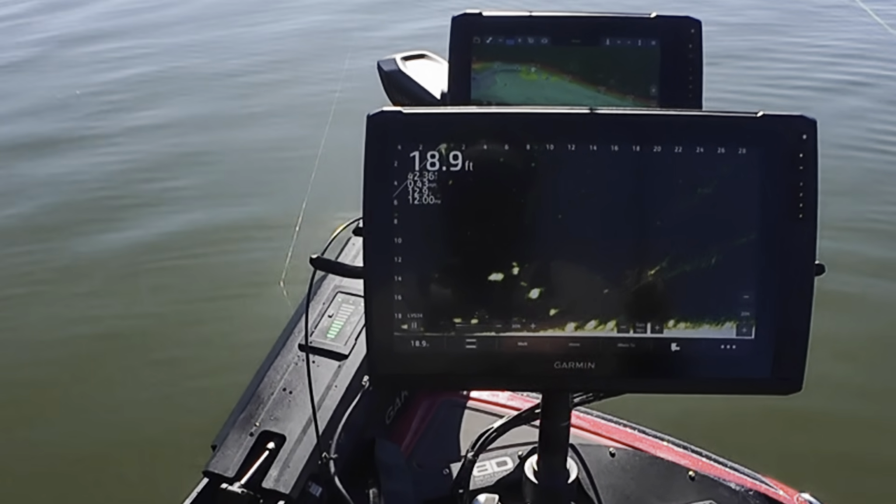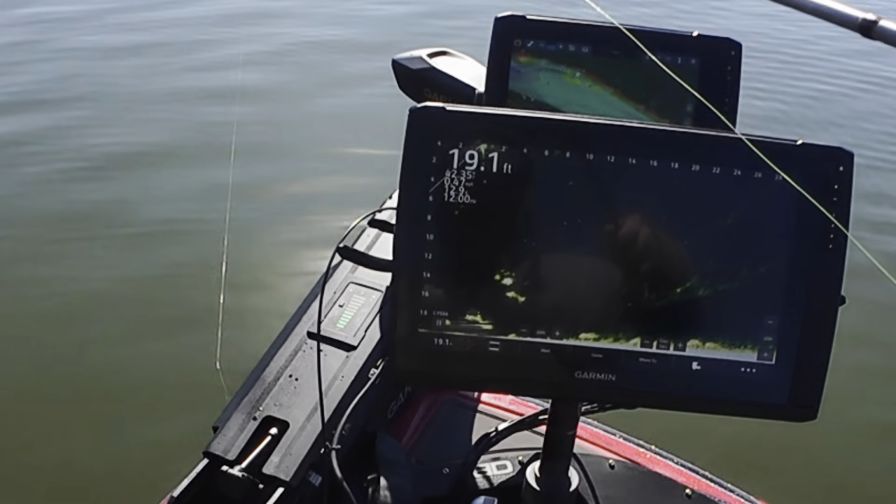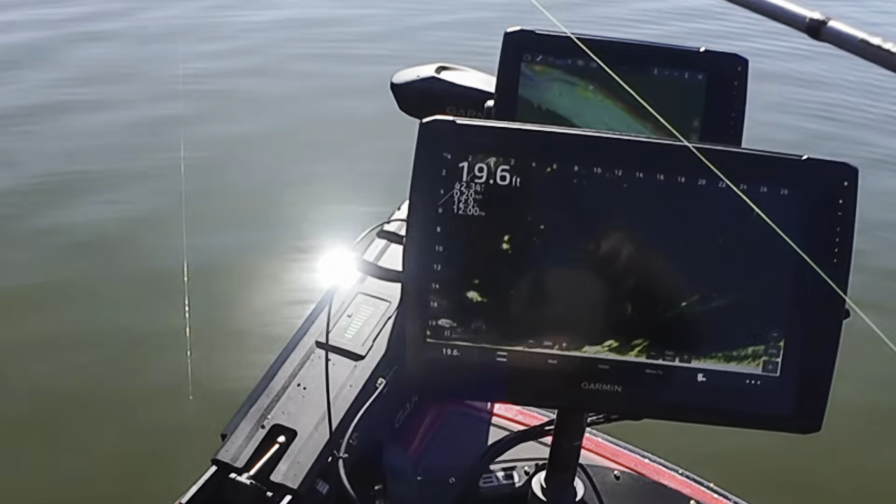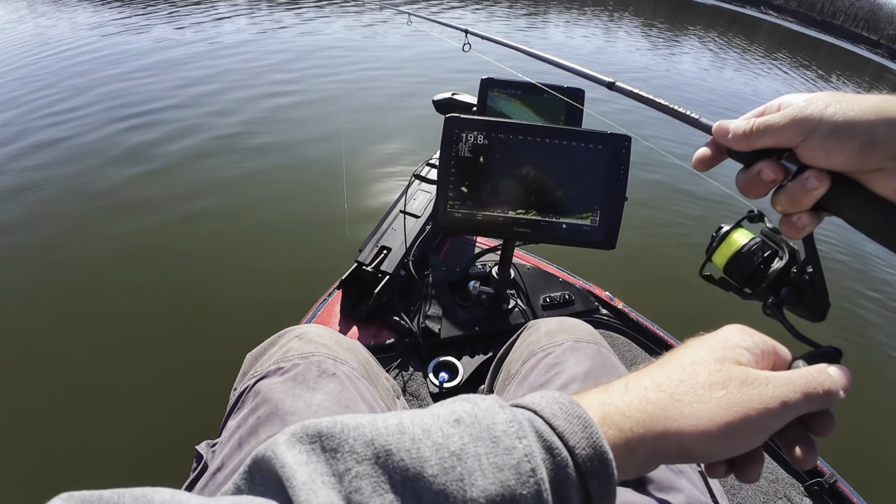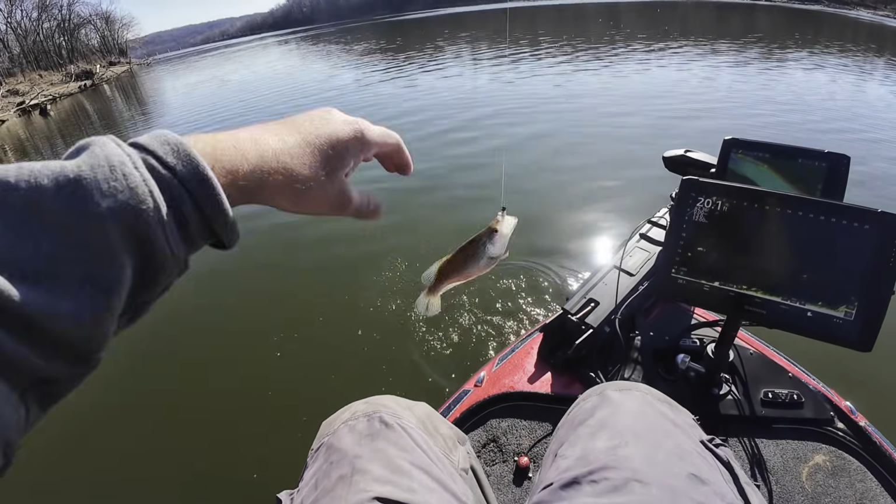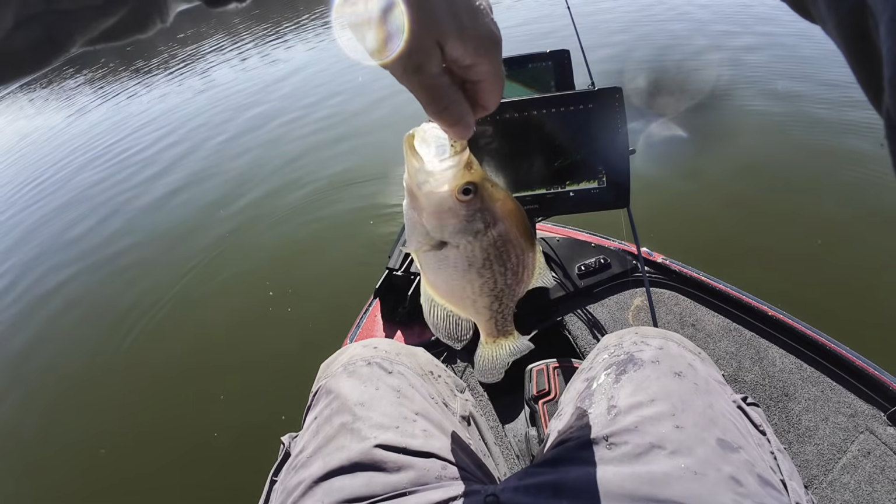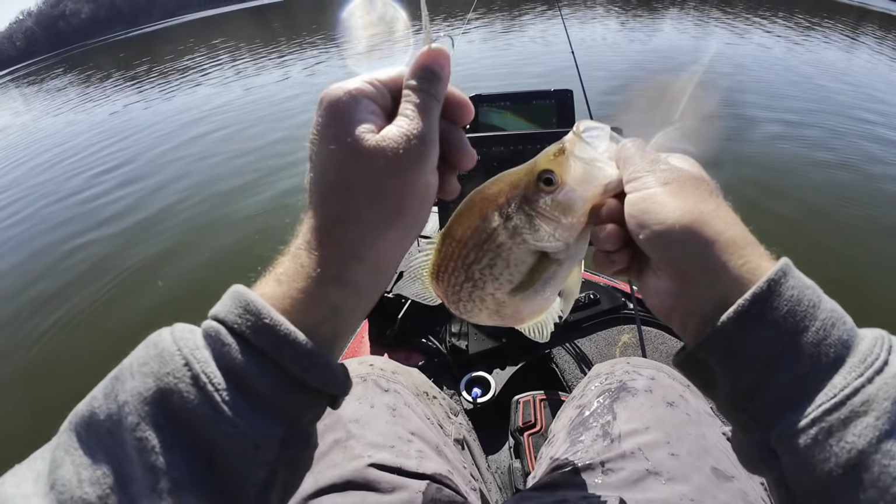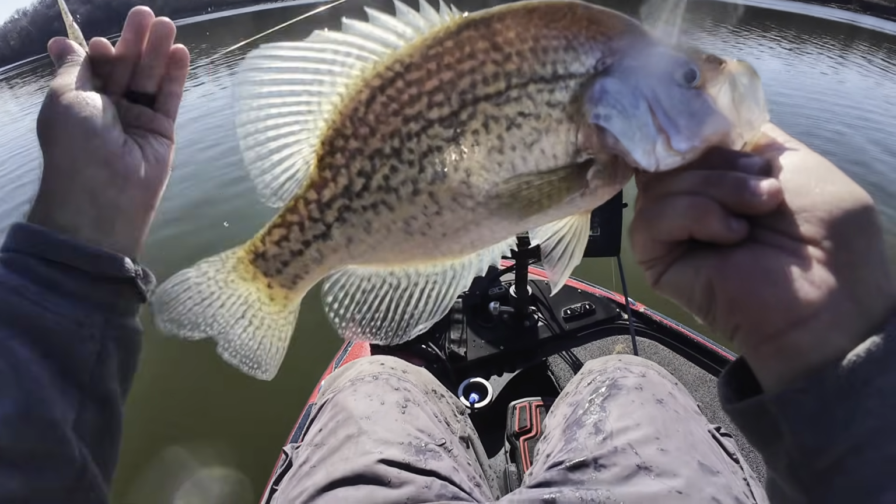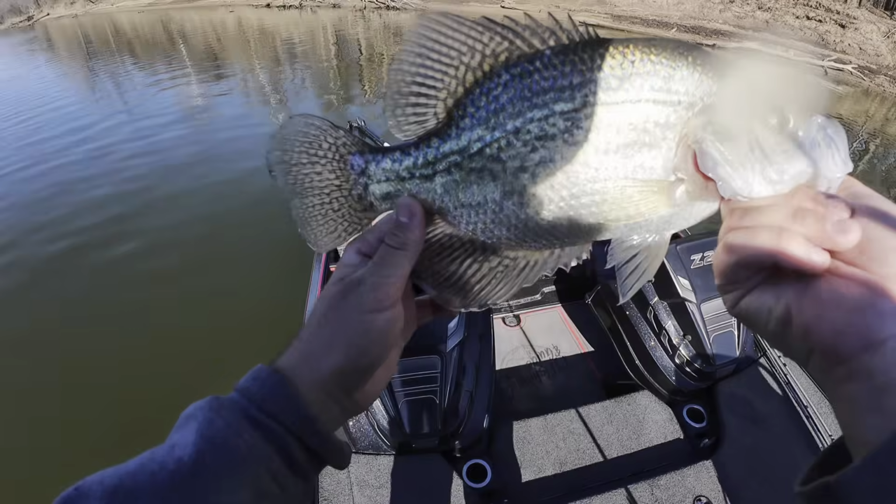Here we go. Here's one. Maybe. Here comes one. Oh, it's a good one too. Got it. Finally. Good black. It's a pretty nice one. Not a giant, but I'll take it. That's a nice fish right there. Nice black crappie. That's what we're after. Followed it forever, but patience pays off.